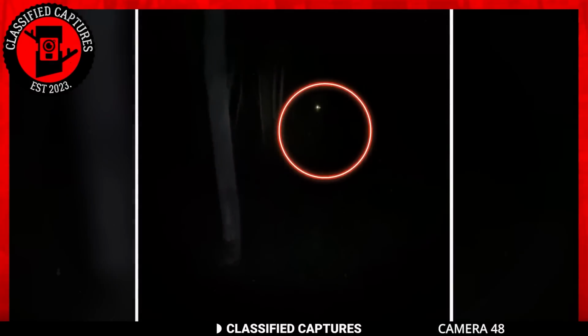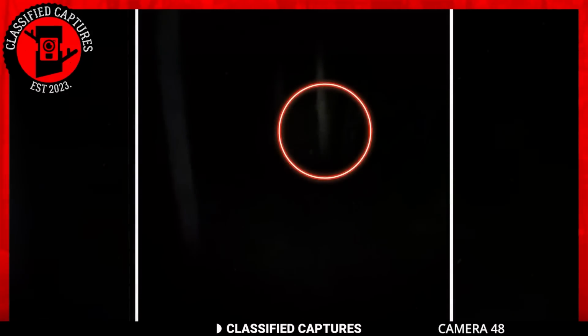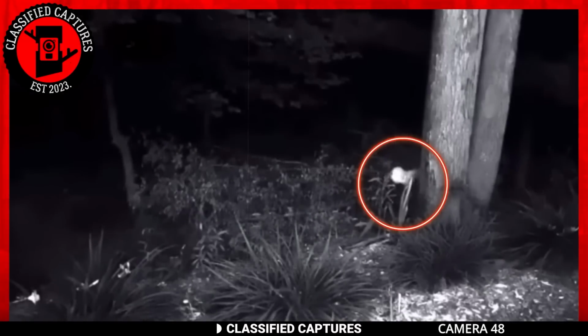There are questions we can't help but ask ourselves. Whatever creature it might be, one thing is evident. That section of the woods must be avoided at all costs.